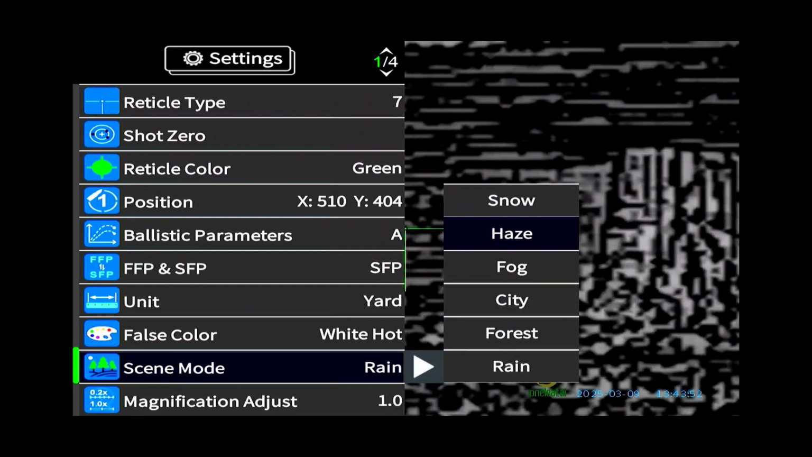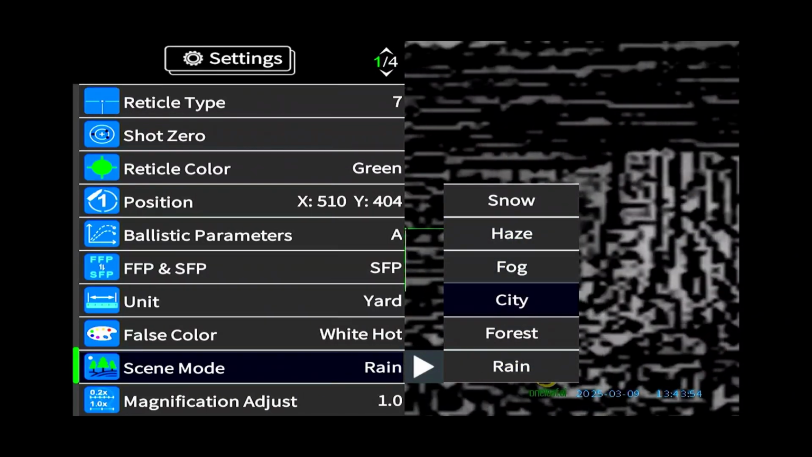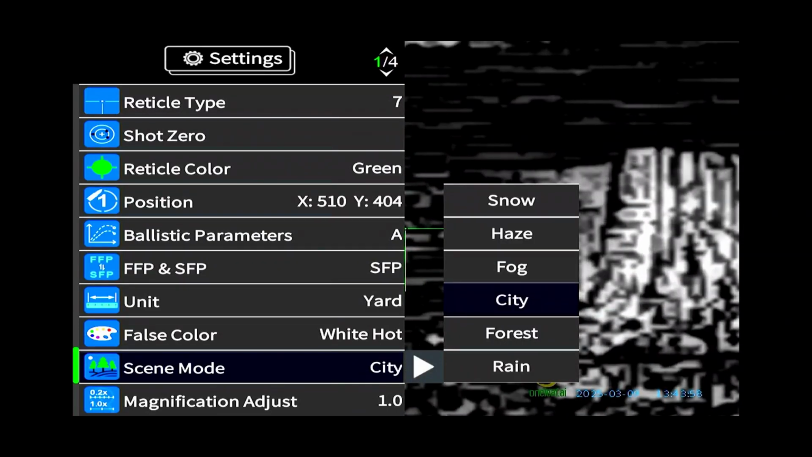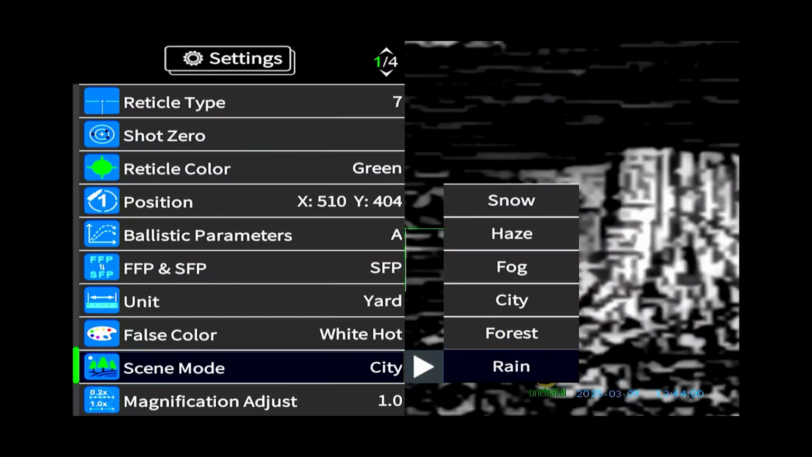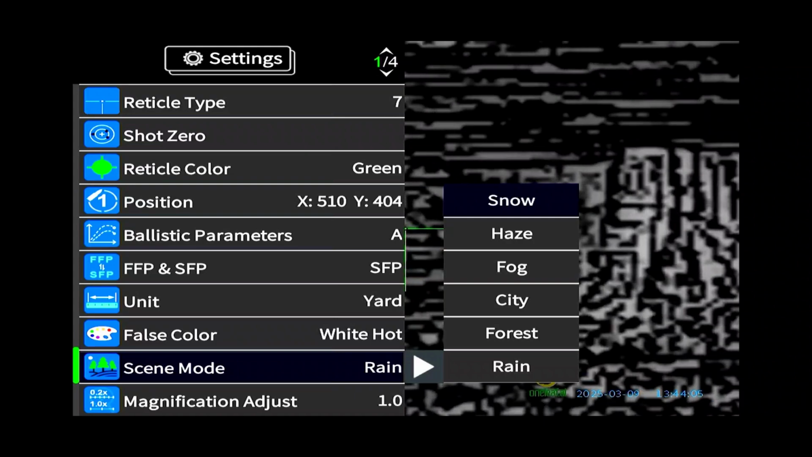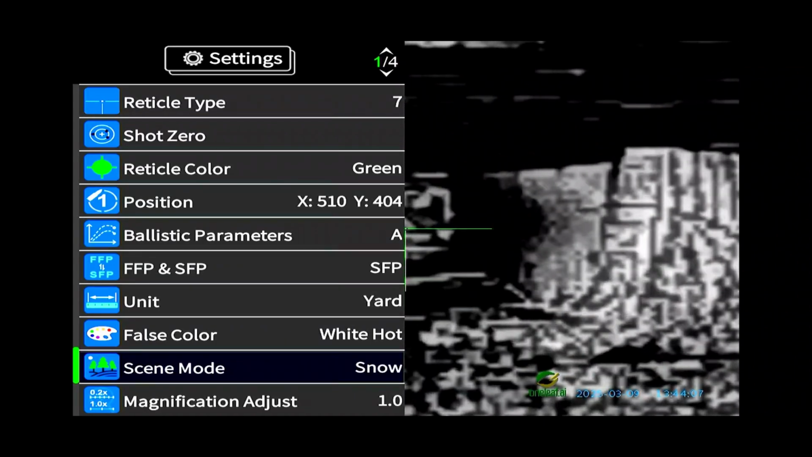Choose all that. Go city, even though we're in the forest. That didn't look right. Let's go back to rain. Now let's go to snow. You can kind of see a preview in the back. That looks okay for now.